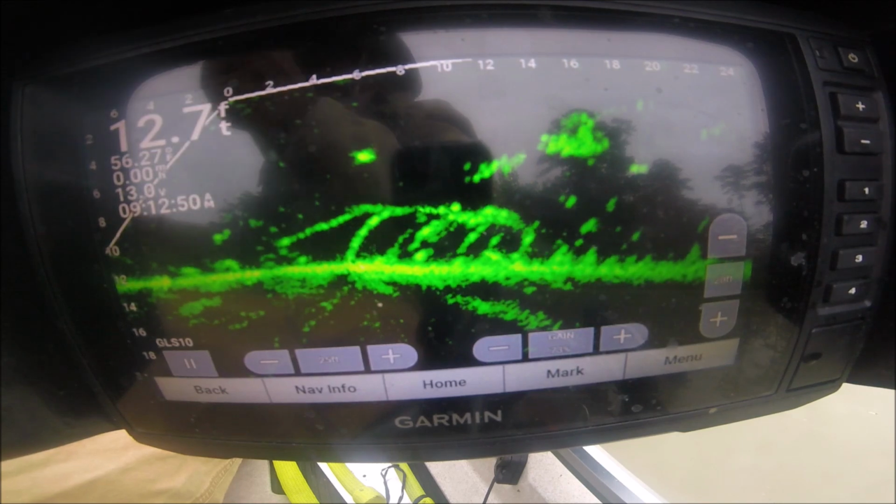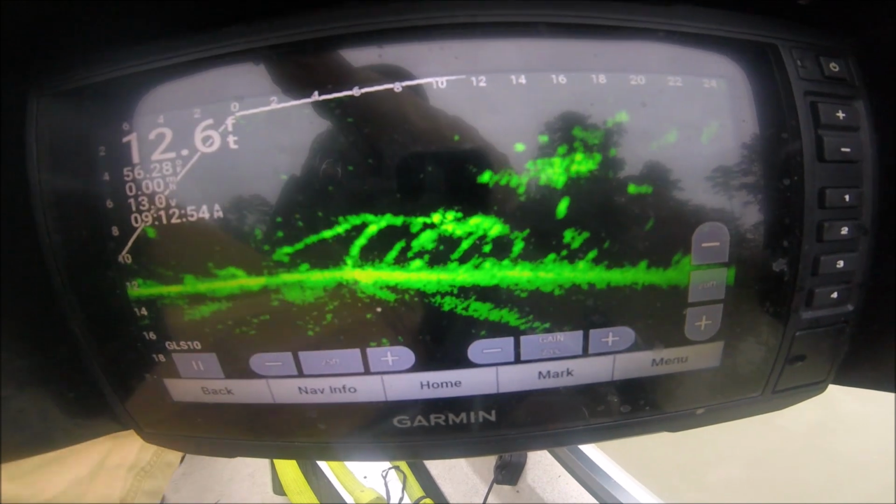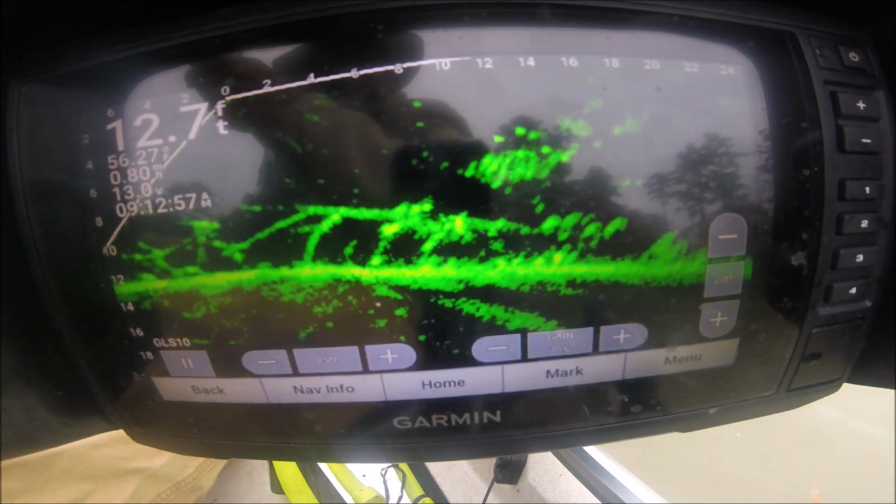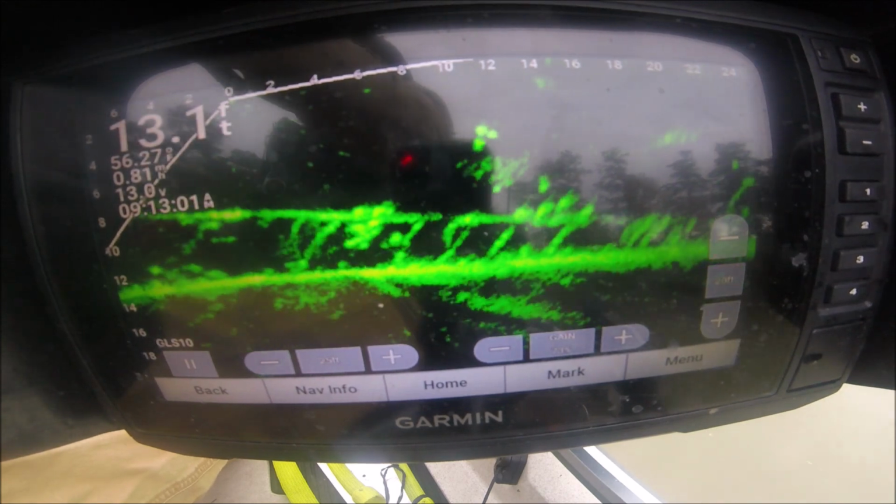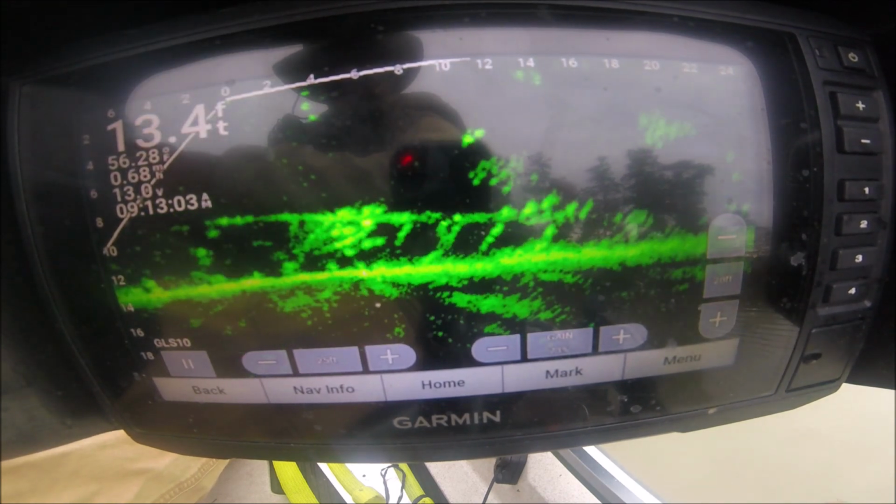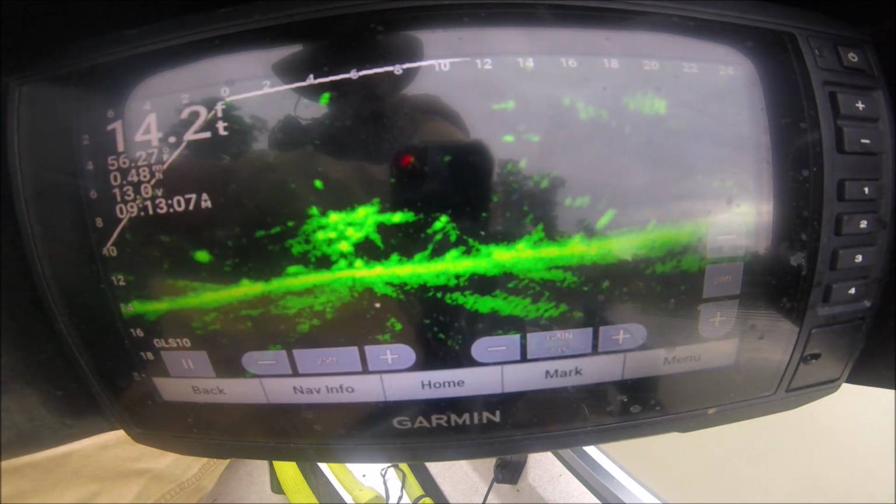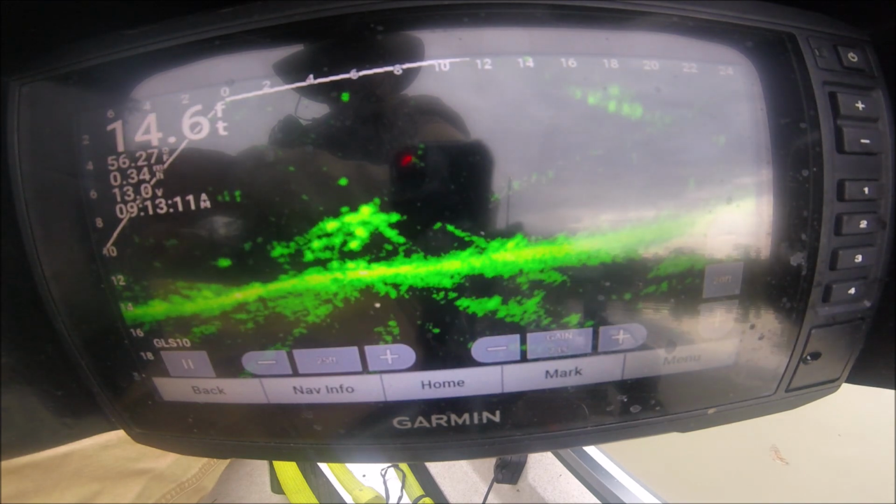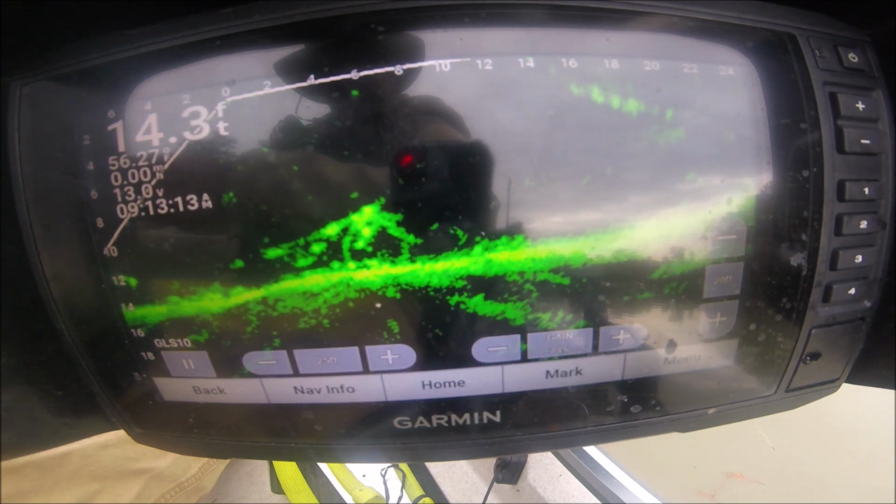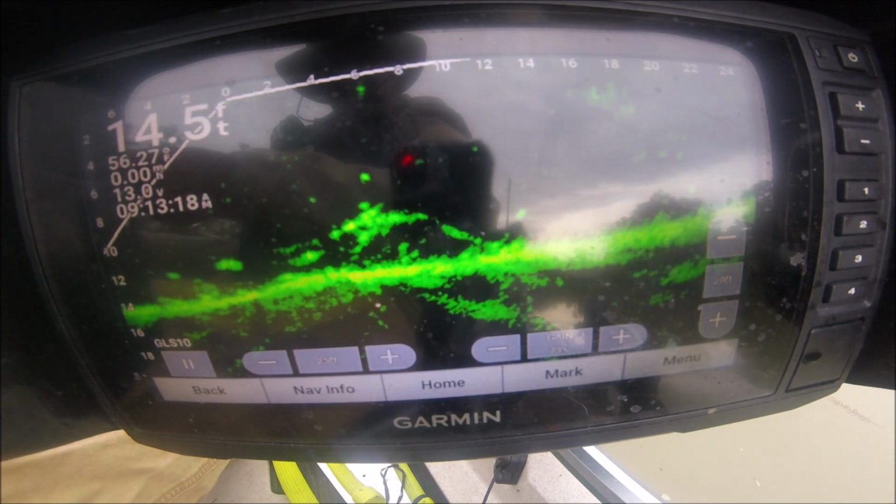Let's go more over towards the tree and see what we come up with. Come at a different angle, see what those fish are right there. They're not responding at all.